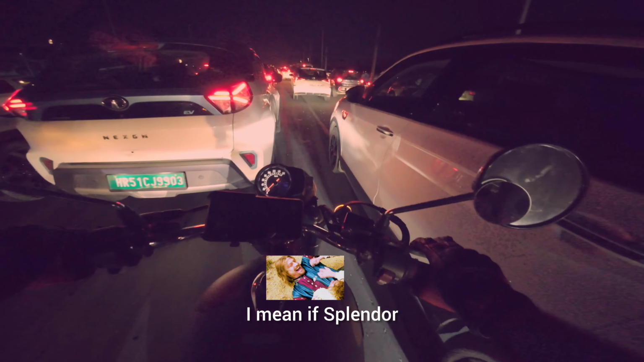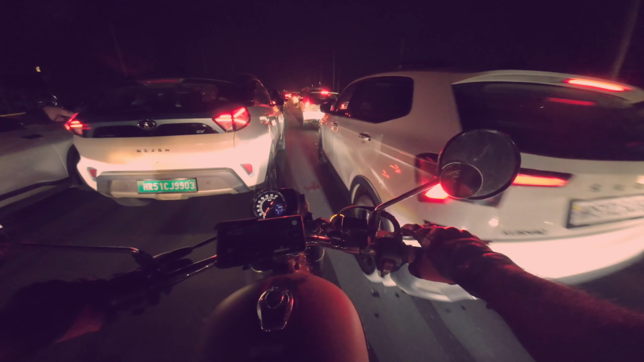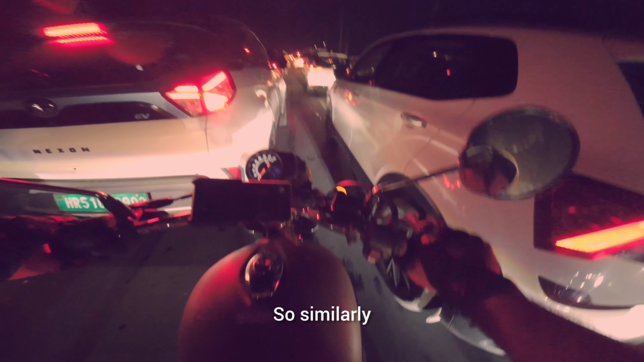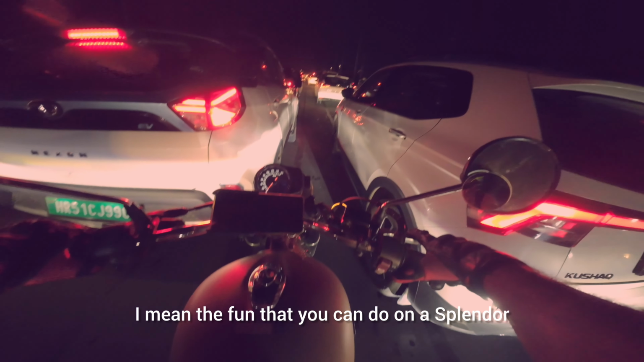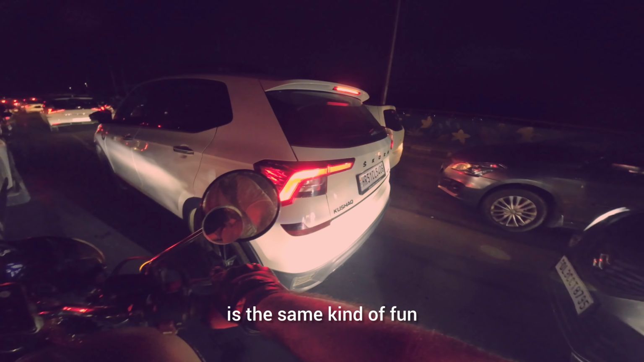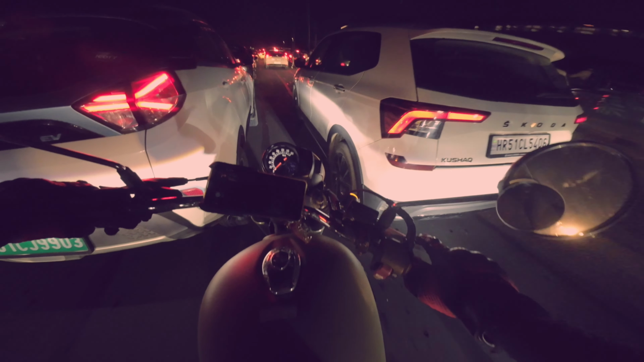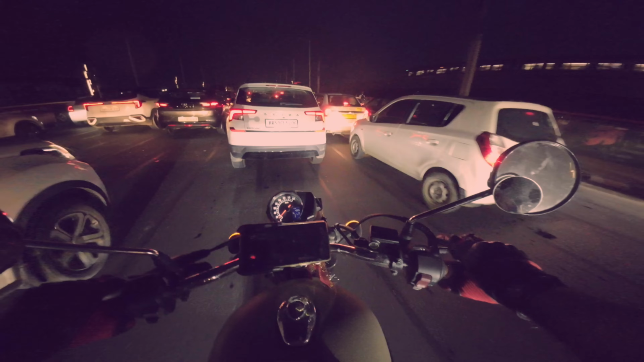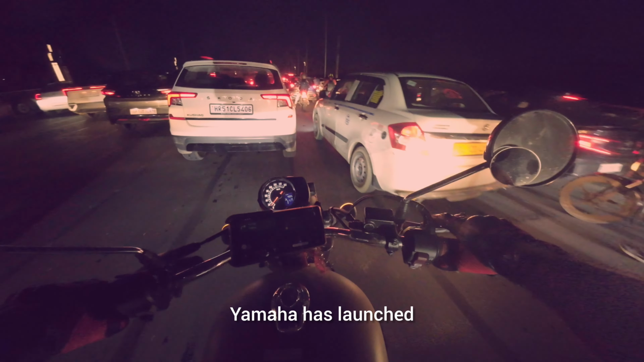I mean, if you compare Splendor to a car, probably that will be Alto 800. So similarly, I mean the fun that you can do on a Splendor is the same kind of fun. Okay, that's the new kind of MT-15 Yamaha has launched.